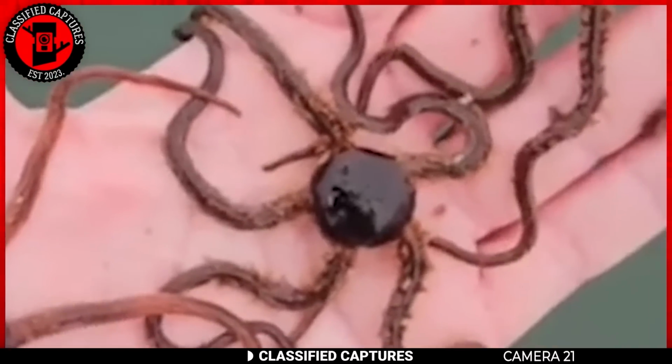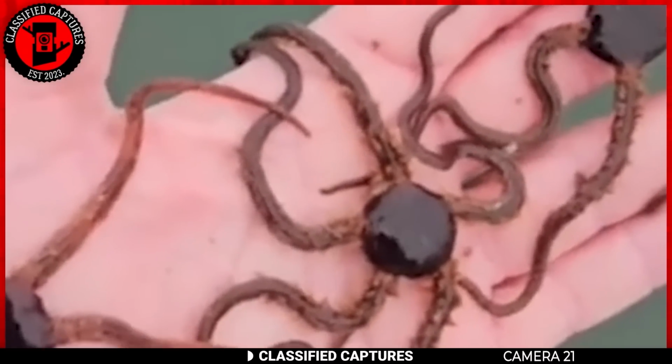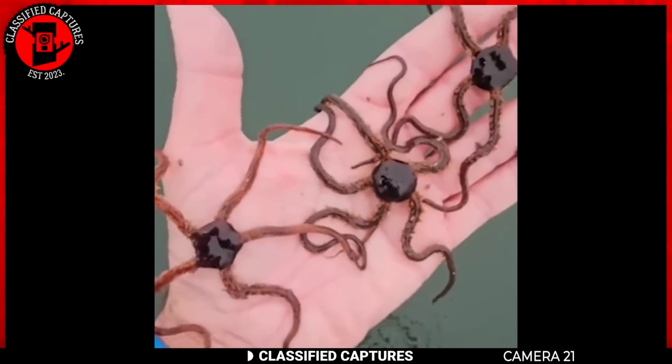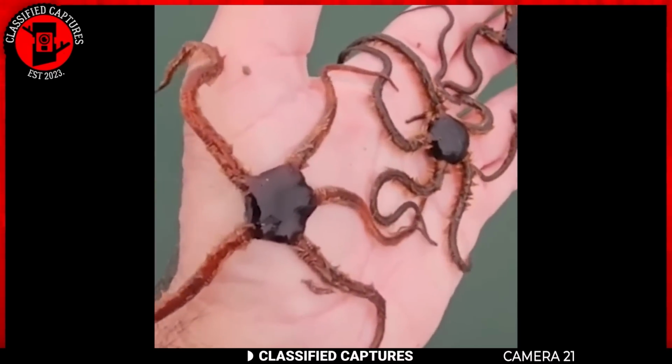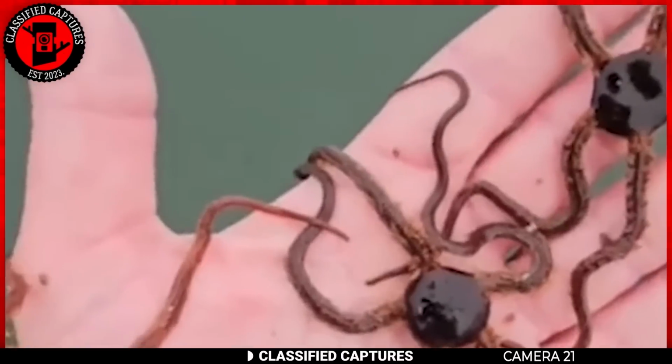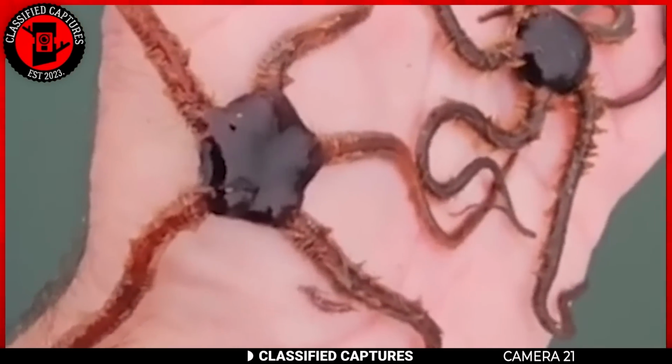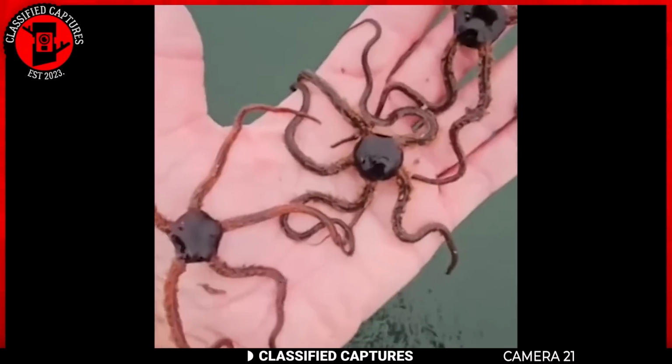Unlike their more robust starfish cousins, brittle stars are delicate and almost ethereal. Their limbs twist and turn with an eerie fluidity, adding to their otherworldly charm. Brittle stars are a captivating reminder of the ocean's endless mysteries and the incredible diversity of life it harbors.